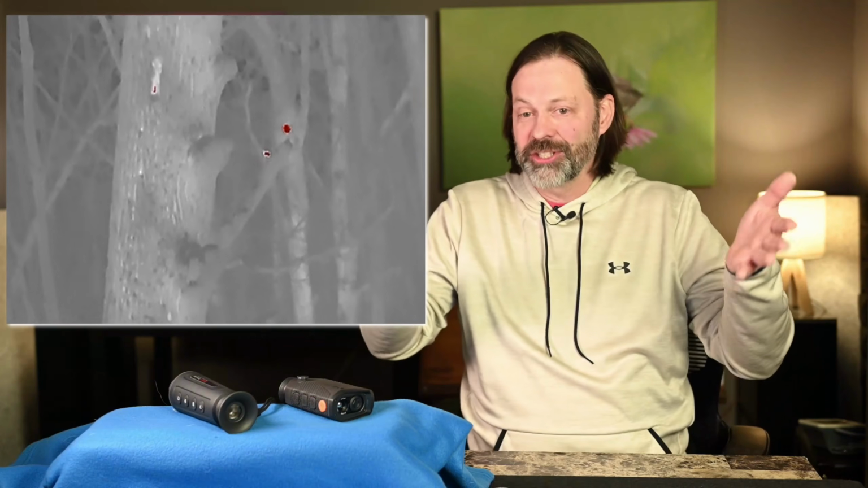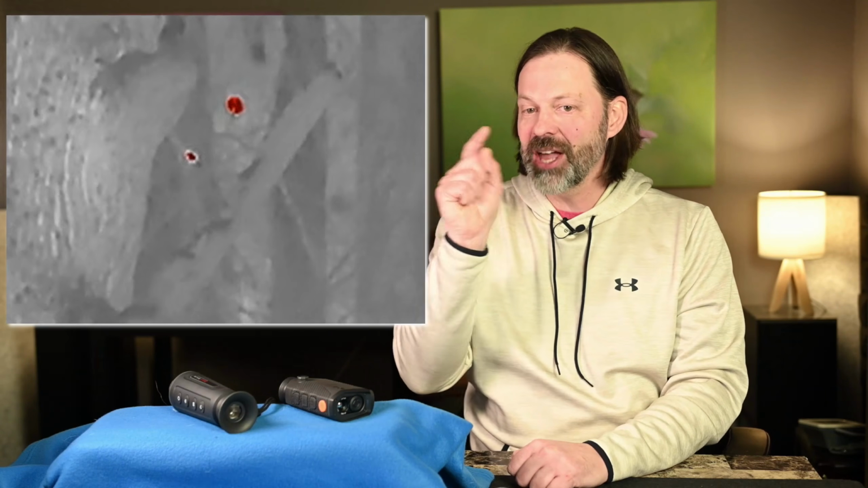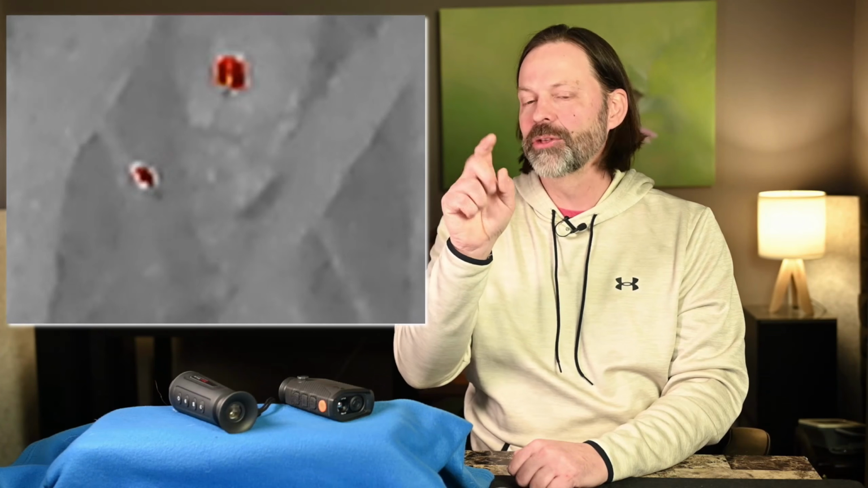And what this one shows you is me in my yard, and I'm just scanning. I'm not hearing anything, but it's night. I saw that, and I got really excited. I thought, that's a screech owl. That's a cavity, and that's a screech owl. There's heat coming from that, but there's nothing in that hole right now. I mean, there's nothing I can see.